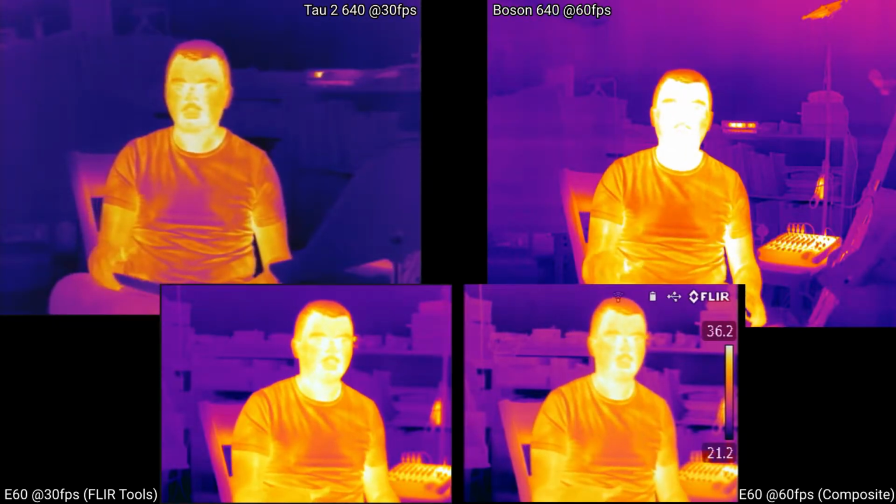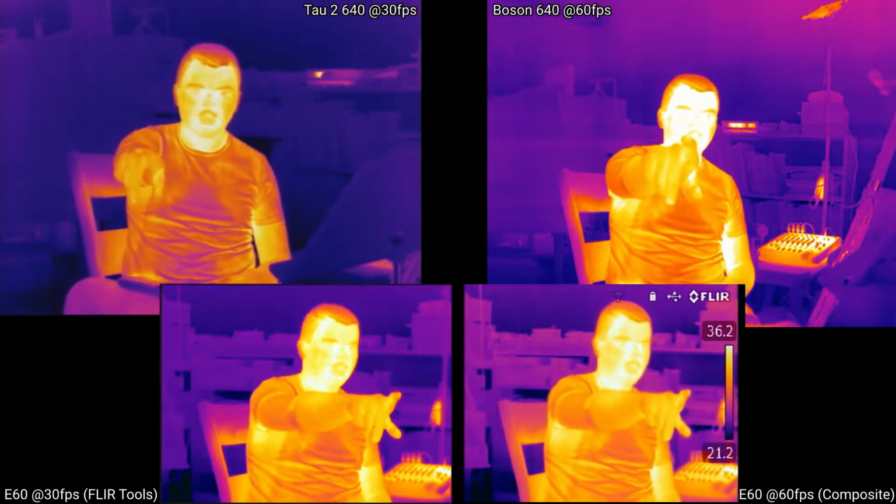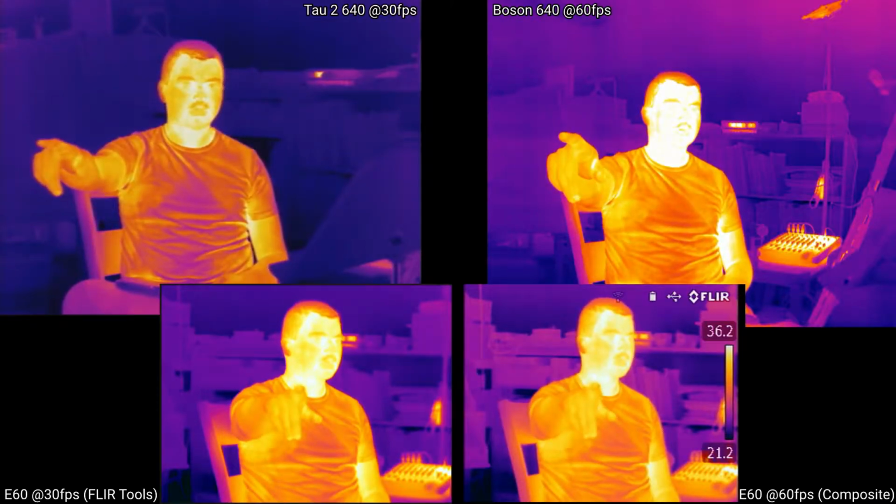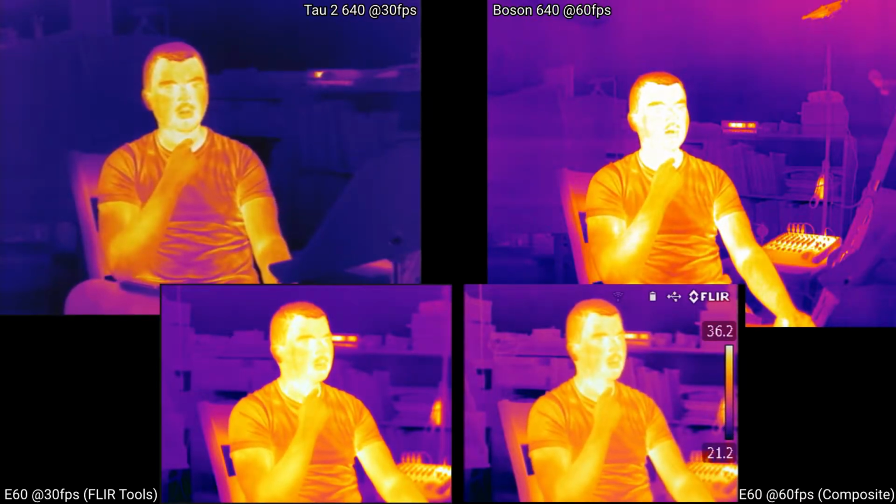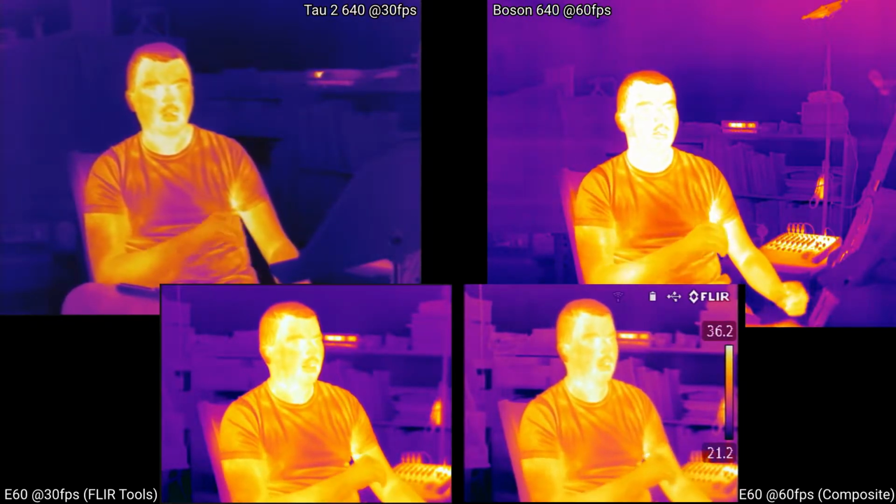You can see on this palette, I think the Tau 2 is a slightly different palette than the other two. But you can see they all basically have the same color schemes, the same colors are hot, and you get largely the same image, even though the Boson has a 50-degree lens and is about a meter closer than the other two, and the E60 has like an inspection lens, so it's the narrowest field of view of all of them. The E60 is also a quarter of the overall resolution as the other two. The picture looks pretty good for that, I would say. And I've got them focused to about the same spot.